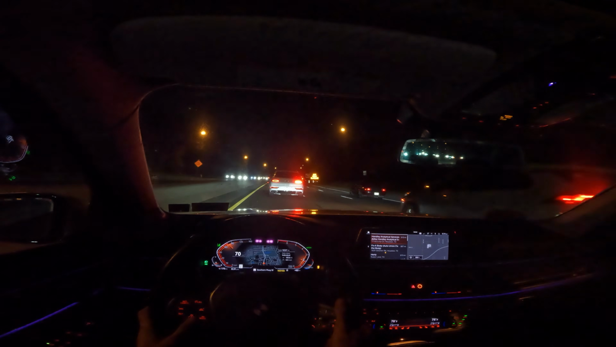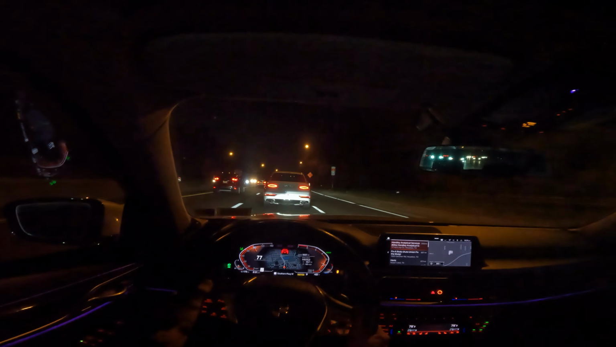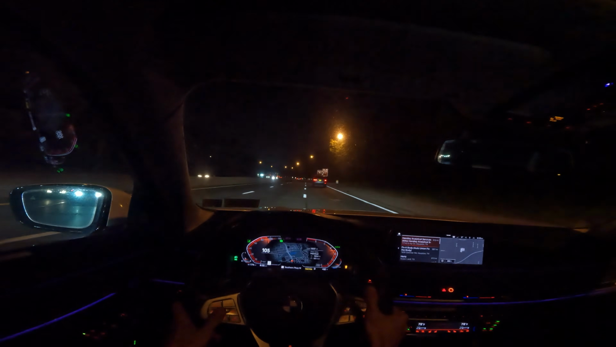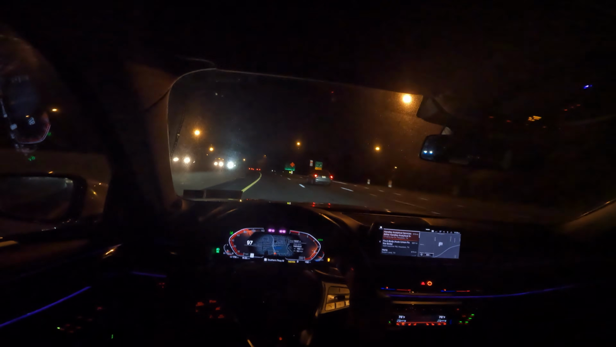Oh, why is he getting over? He tried getting away on me. Right when I got next to him, he got all over it. I saw his front end lift up.